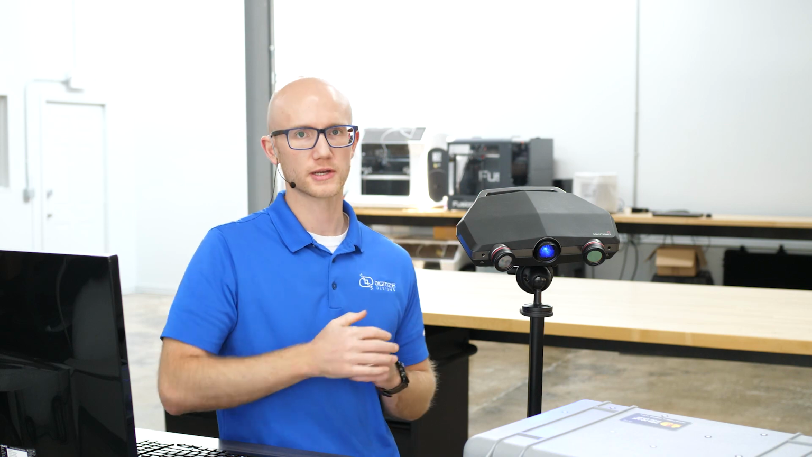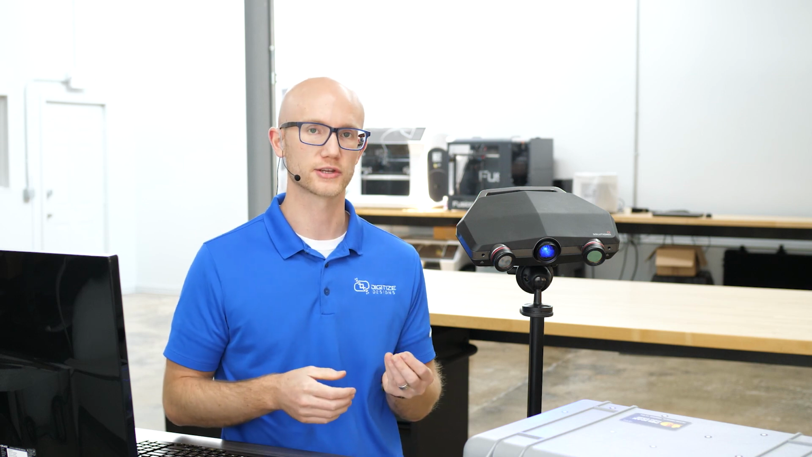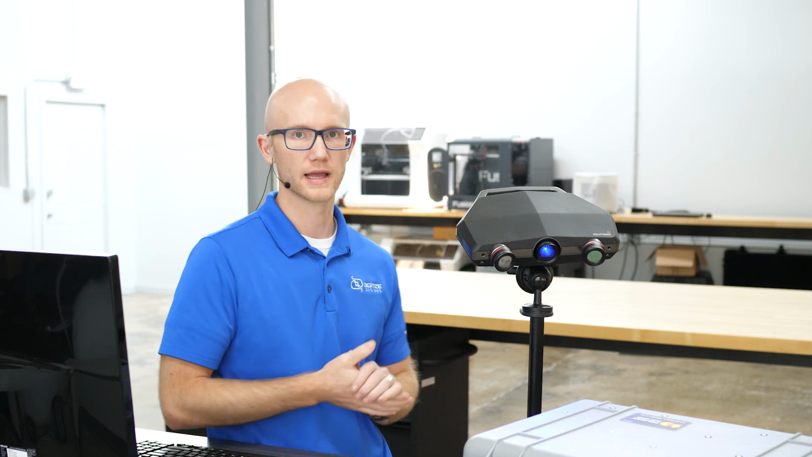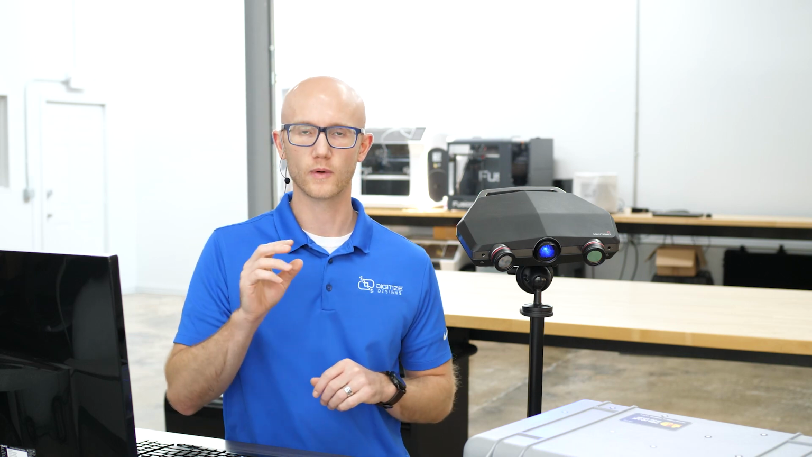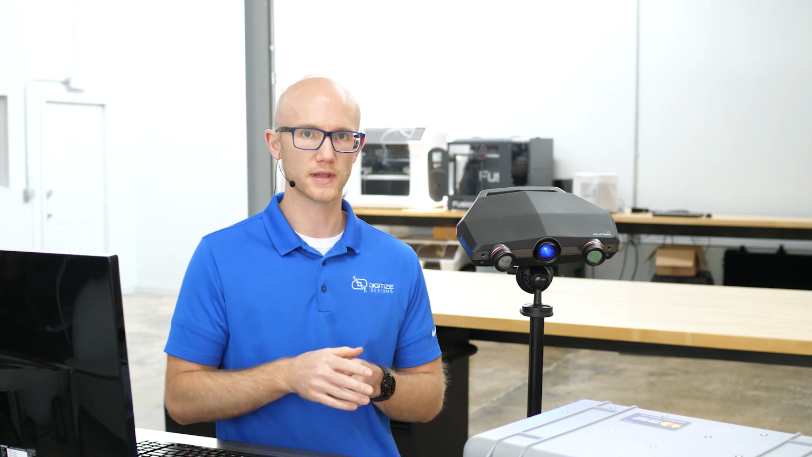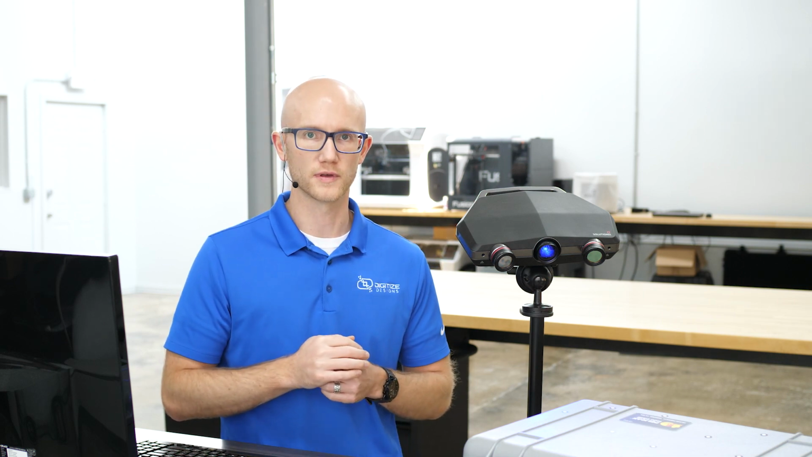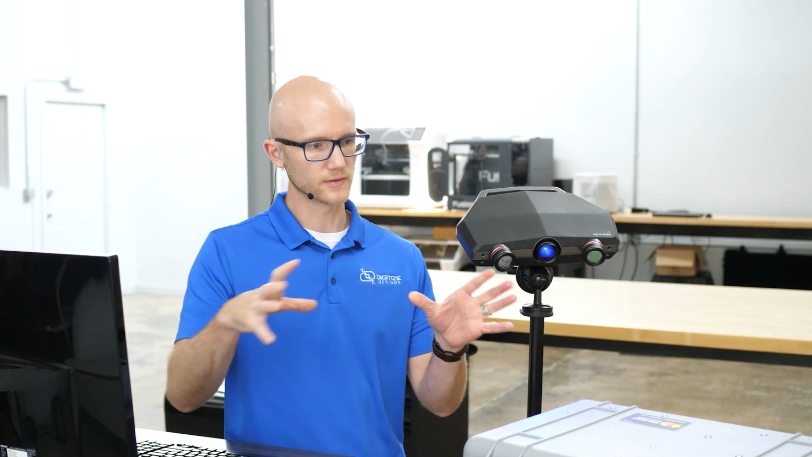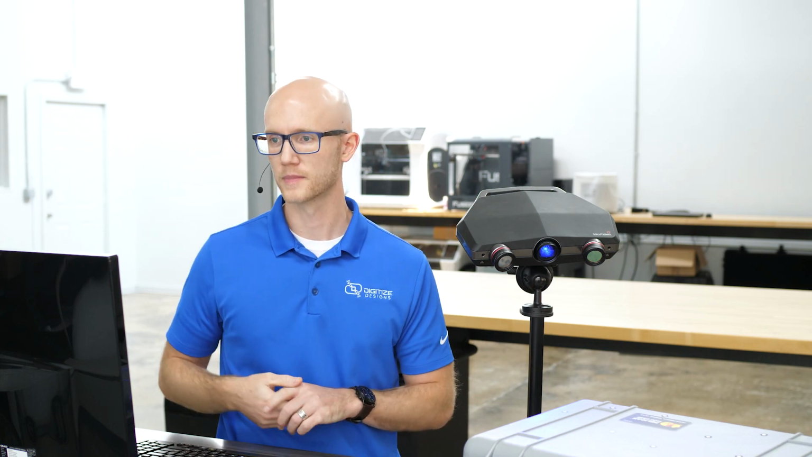So I've removed the C500 head from the turntable station and placed it onto a standard tripod using the 3/8 inch connection on the underside of the tripod head. I've also replaced the 175 millimeter field of view lens with the largest, 500 millimeter field of view lens kit to give a larger area that we can capture while scanning.